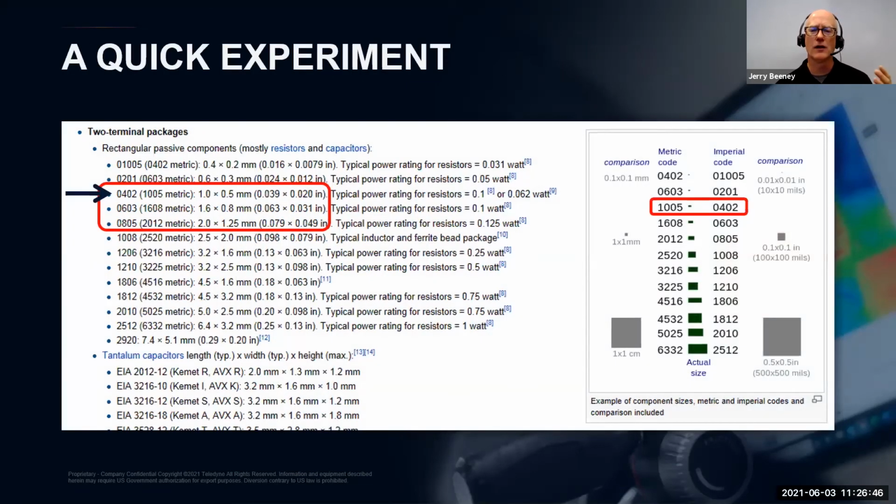If you're not familiar with the various sizes of different surface mount components, I just wanted to show a quick screenshot that we took from Wikipedia that provides a pretty good rundown. The size range of 0805 to 0402 is commonly used in electronics today, though they're getting smaller and smaller, as I mentioned.